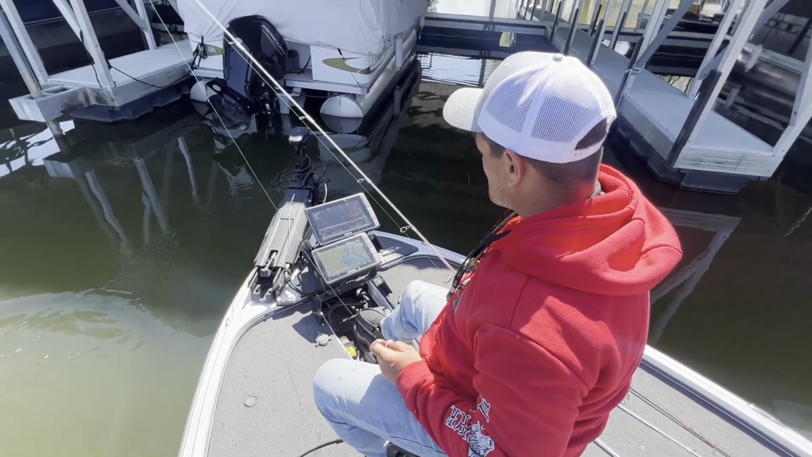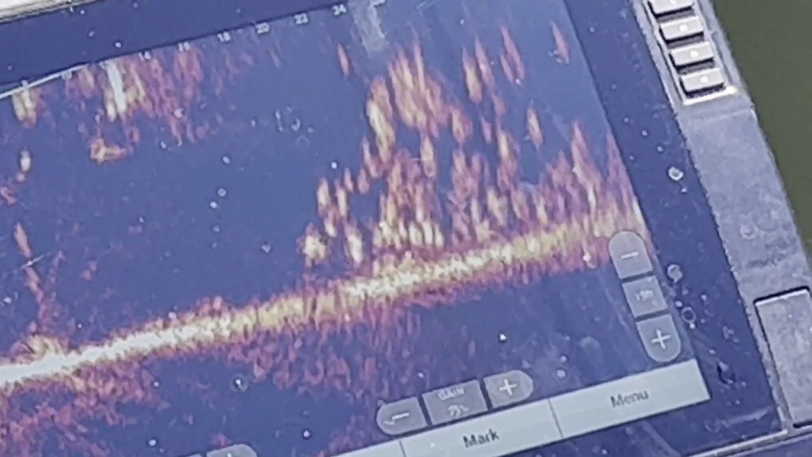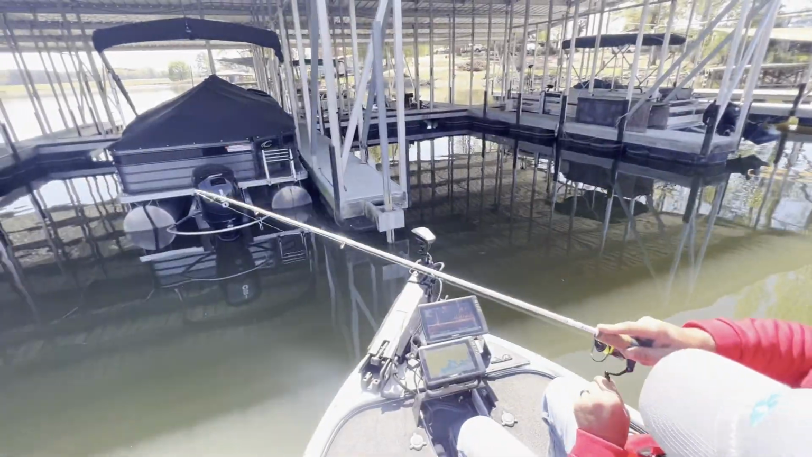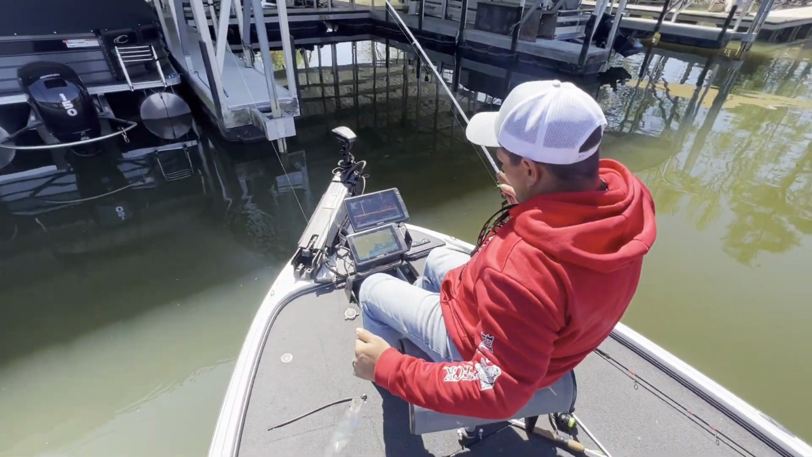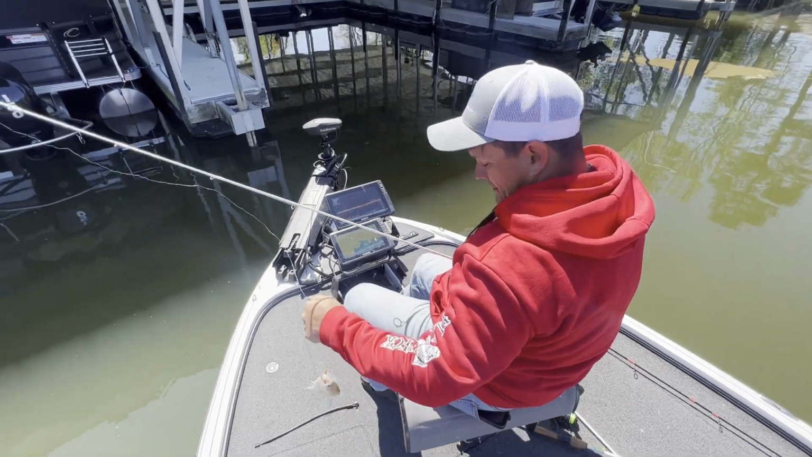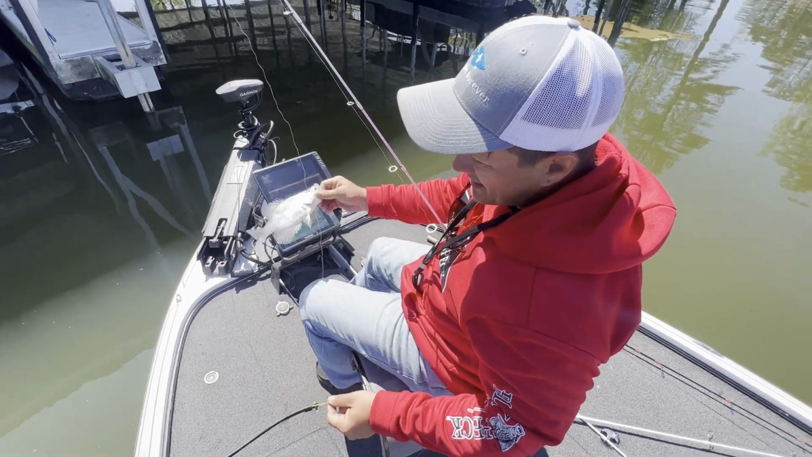As you can see, that pontoon boat's absolutely loaded up with them. The man called his shot. And that's really all you gotta do, just find fish that are loaded up like that and throw a jig in there until you get some of them to bite.